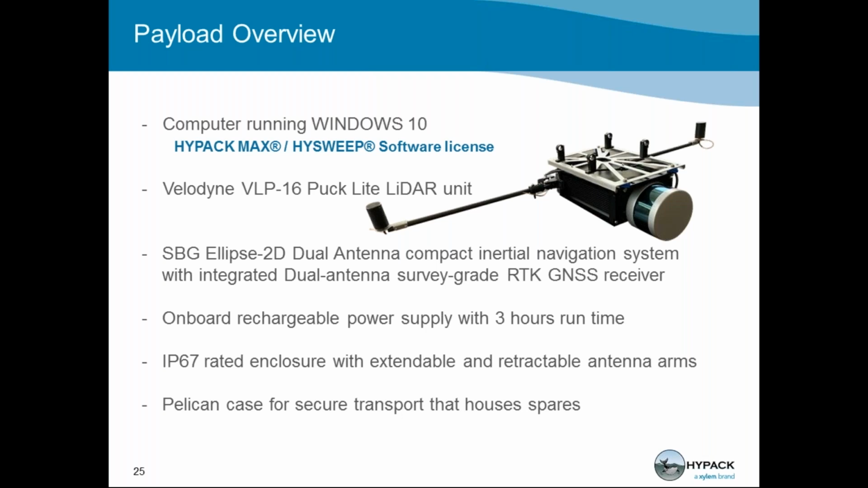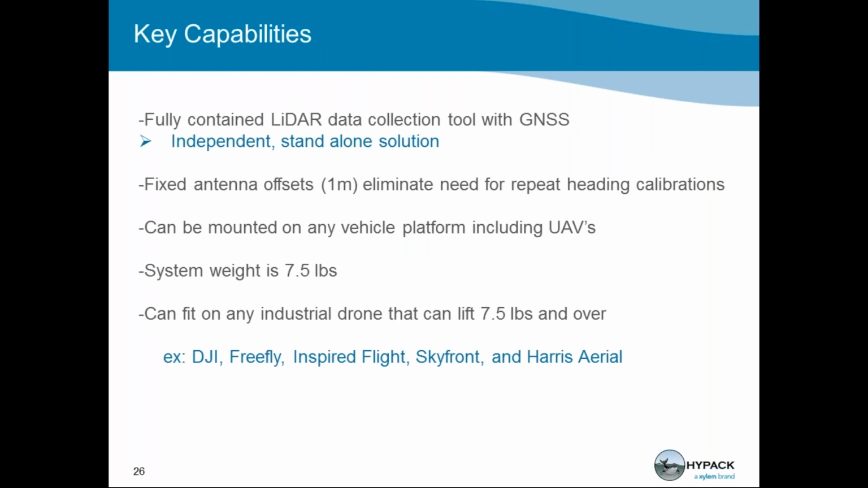You can also see that on the top of the unit, there's a metal brace with 4 clamps. Those 4 clamps are designed to fit on a UAV of your choice, which I'm going to talk a little bit more about the next slide. We also have brackets that will help you attach the payload to a car or a boat and a stand so the payload can rest well on a flat surface.